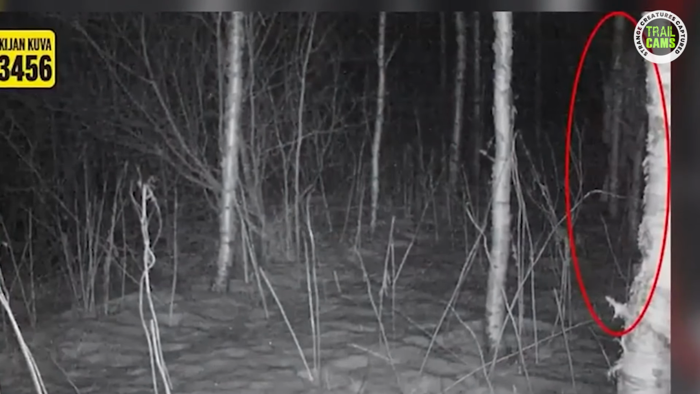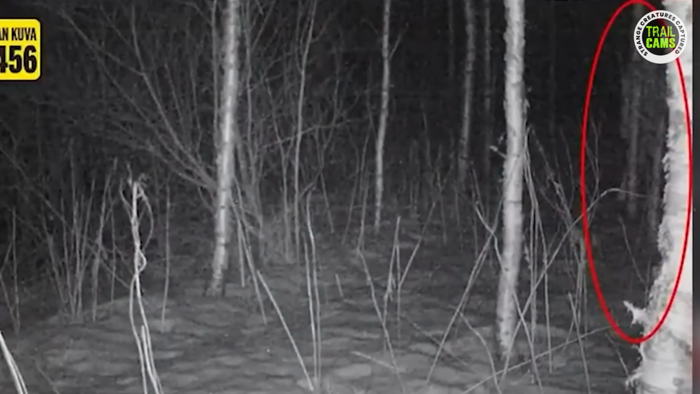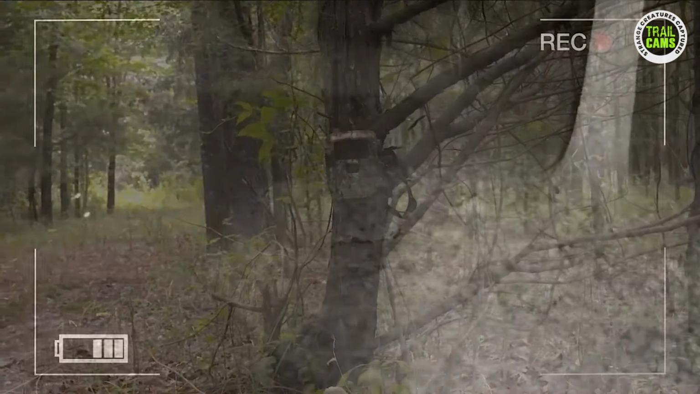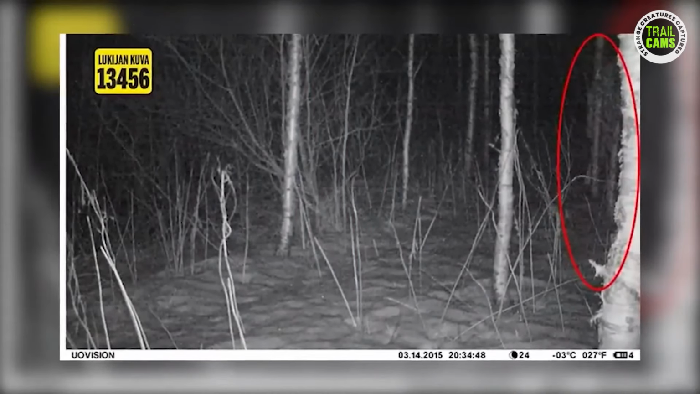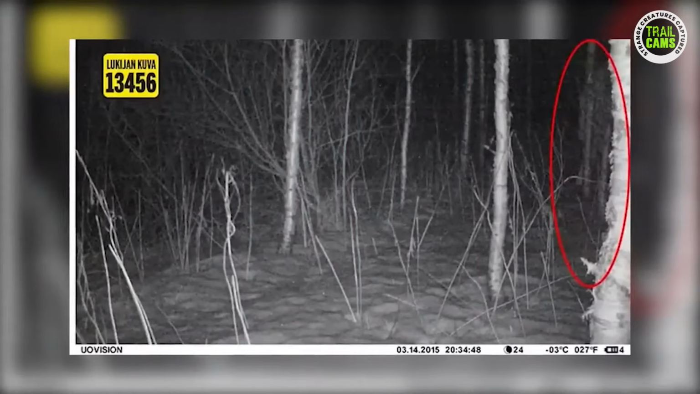The camera, belonging to Timo Filmajaki, had been placed in the middle of the woods for several months. This particular shot turned out to be perplexing. The location where the trail camera was set up is supposedly a wilderness area with no nearby houses, making it unlikely for people to pass by. Phil Jamachi, the owner of the camera, speculates that the unidentified entity is probably not a human, but possibly a deer or other animal. Can you think of any alternative explanations for this phenomenon?